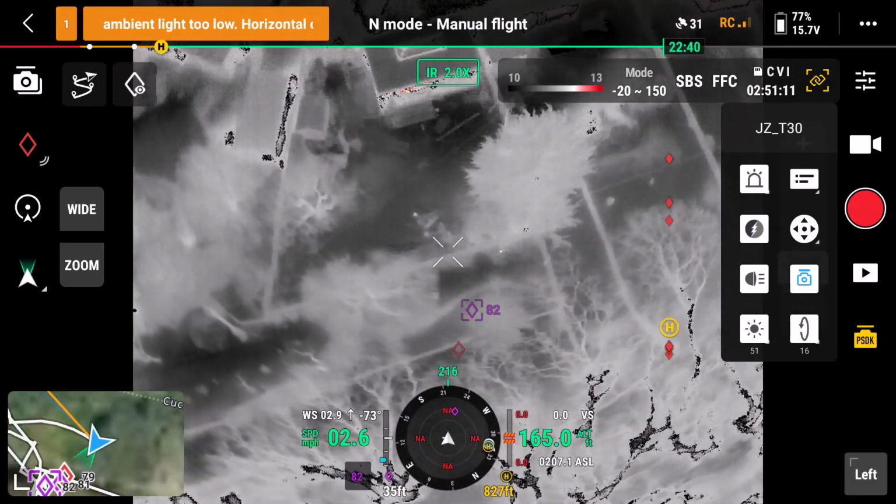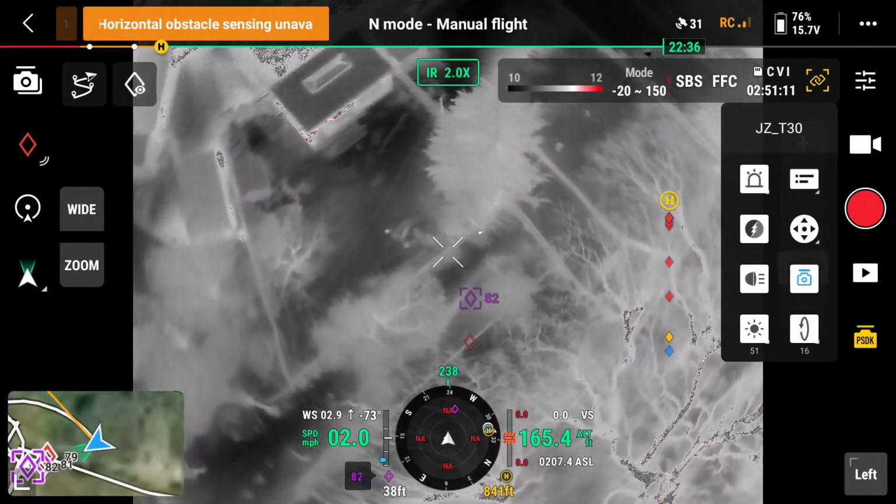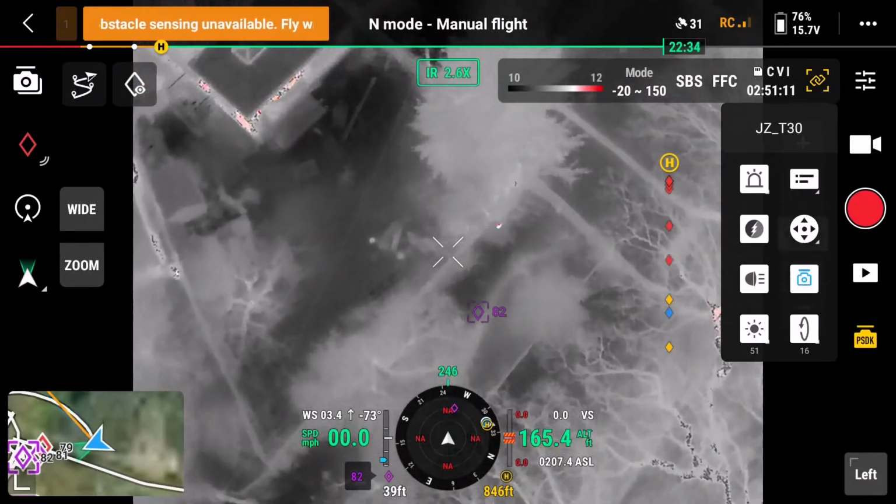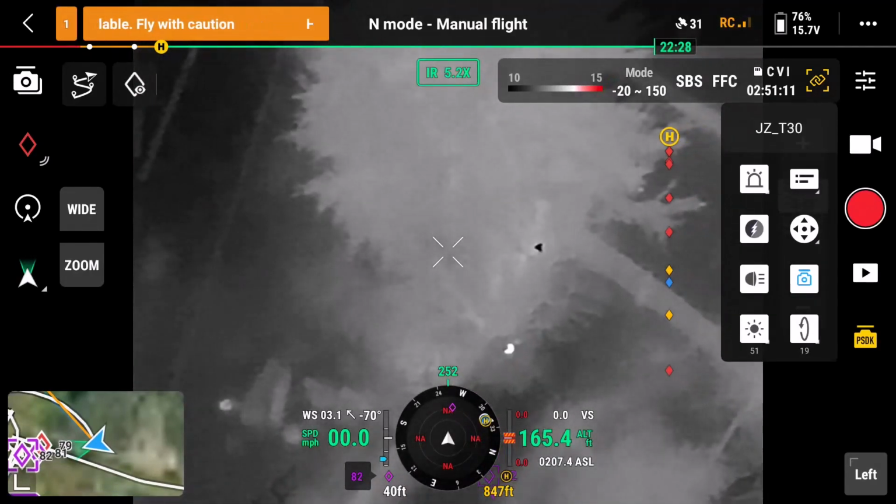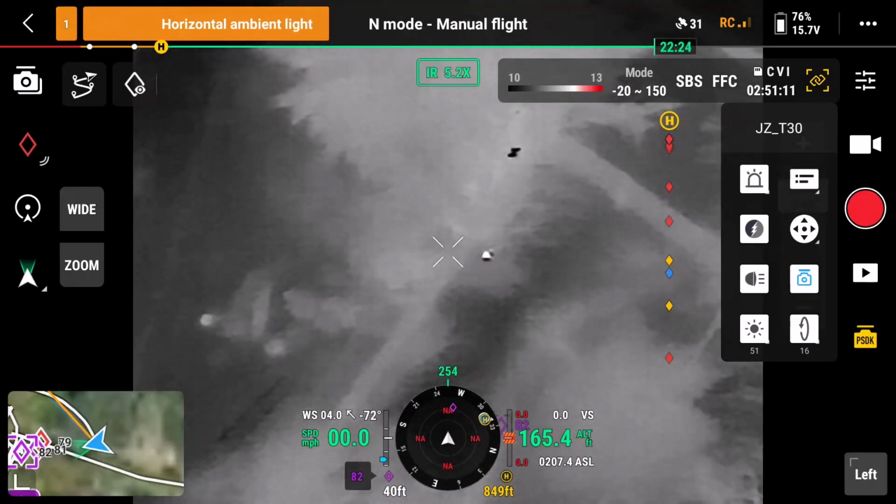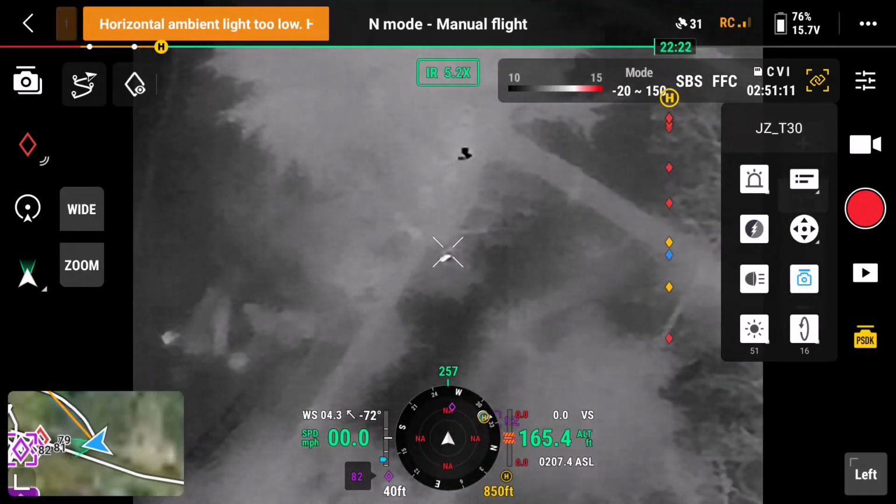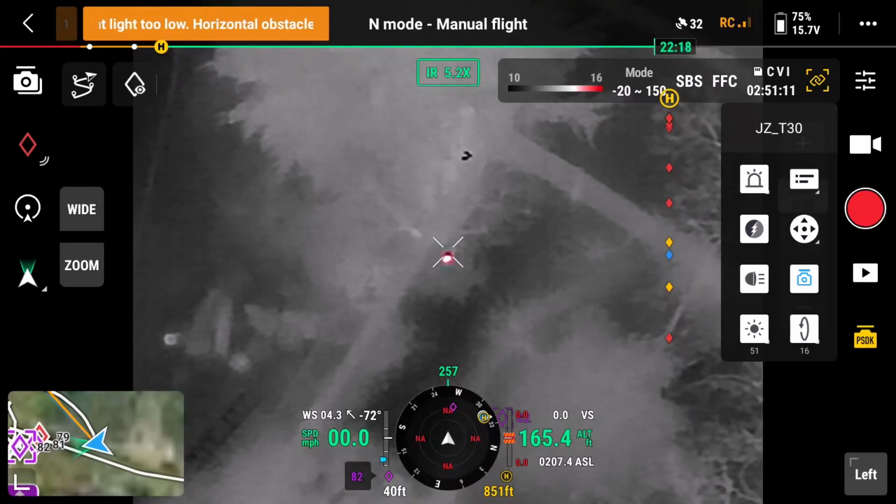Let's see if it's... It's hiding under a bush. That's the trouble. So you won't even see it with a red torch. Okay, let's give it another burst.